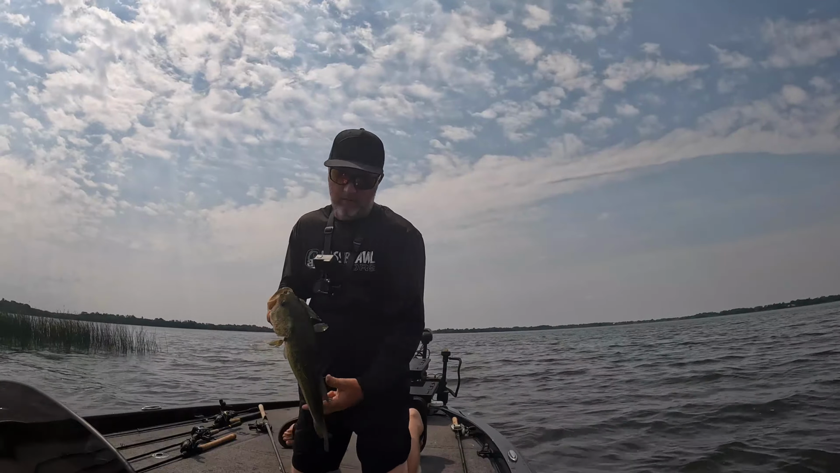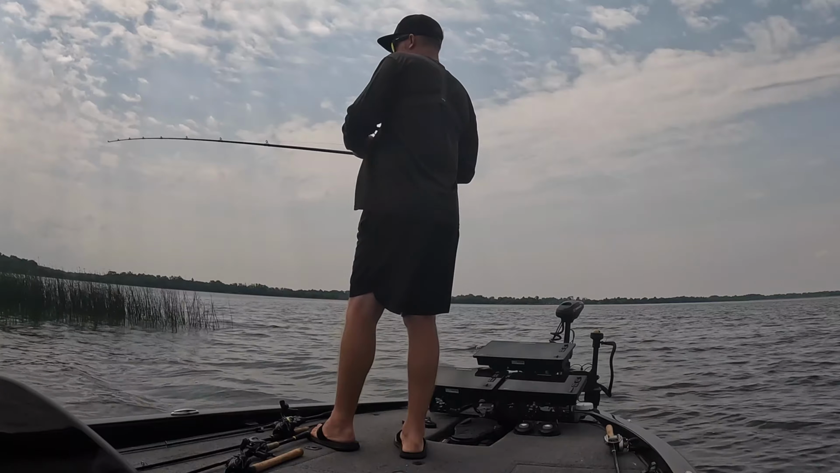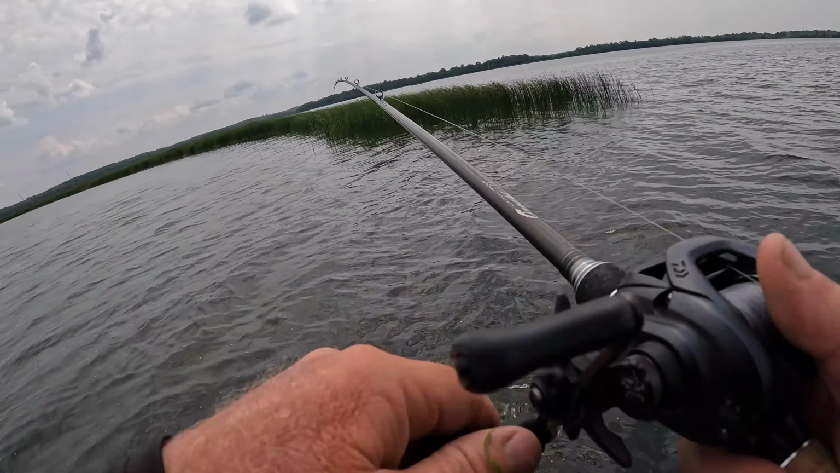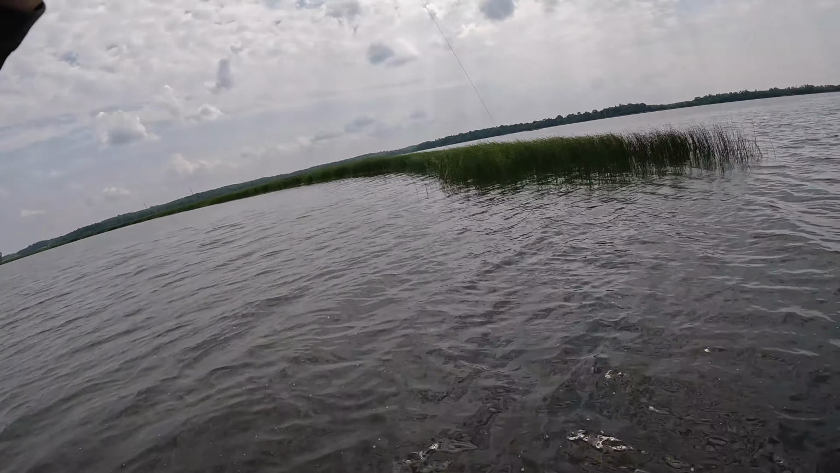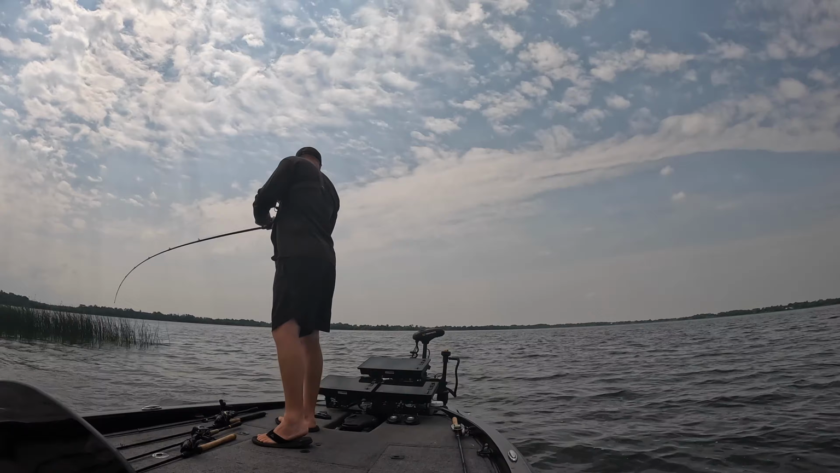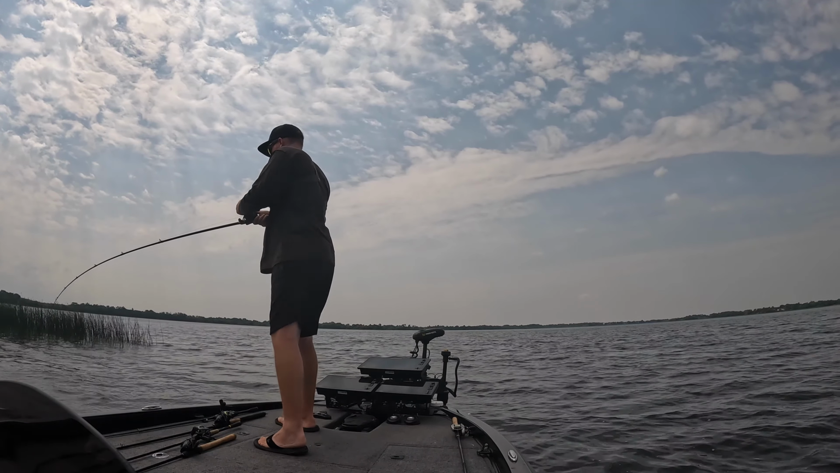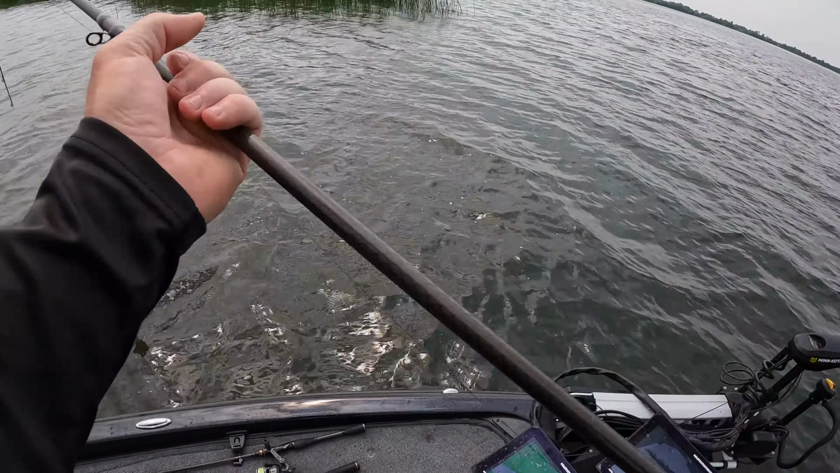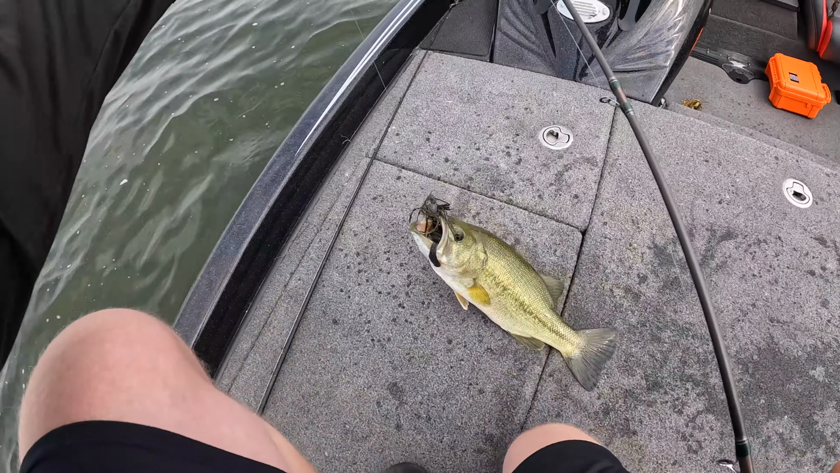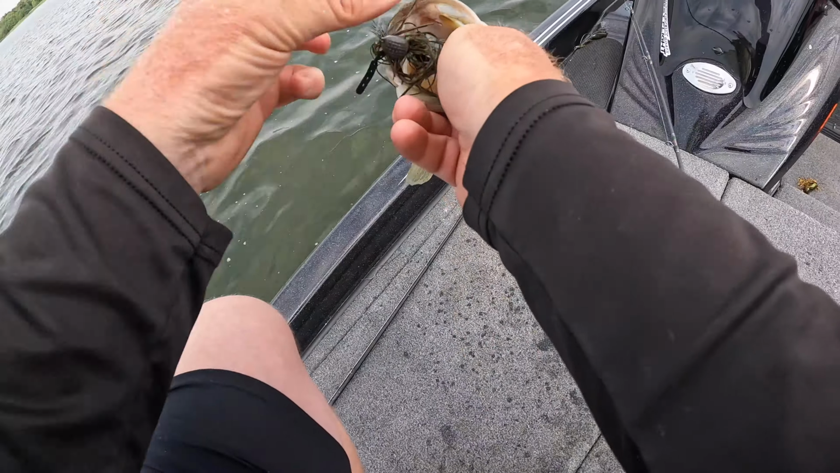Yes. Oh. This little edge is low. It drops right into 10 feet, right off the edge of the rushes. Trying to finish up our last 5 minutes here with some fish.